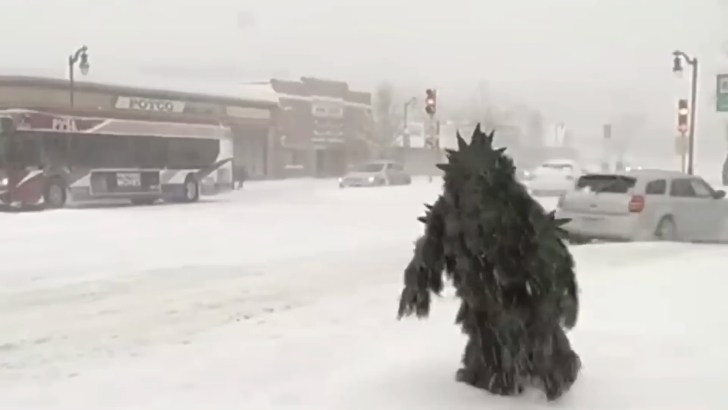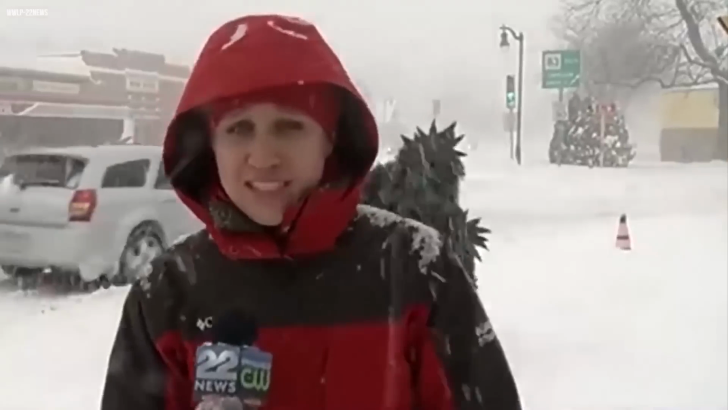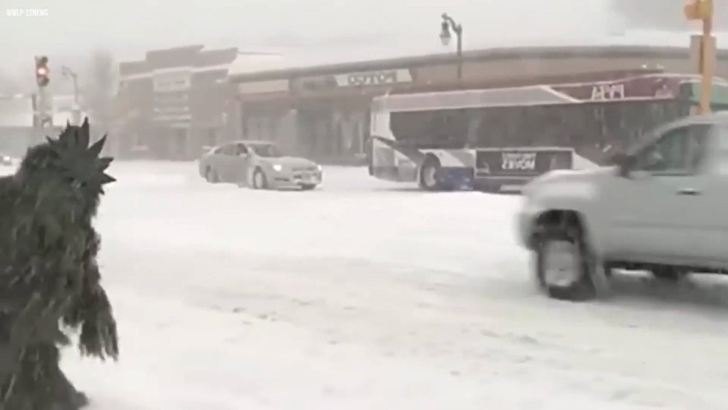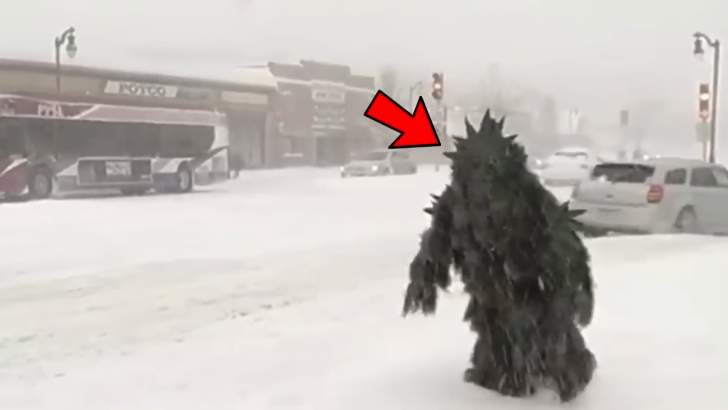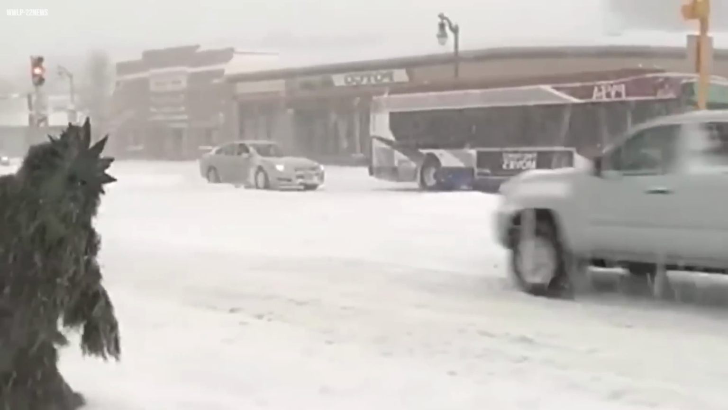While some claimed it to be a person in disguise, viewers were left petrified, convinced that it was the legendary Bigfoot caught on camera in a hair-raising moment that defied explanation. The encounter leaves a haunting reminder that the unknown and the paranormal may lurk just beyond our grasp.